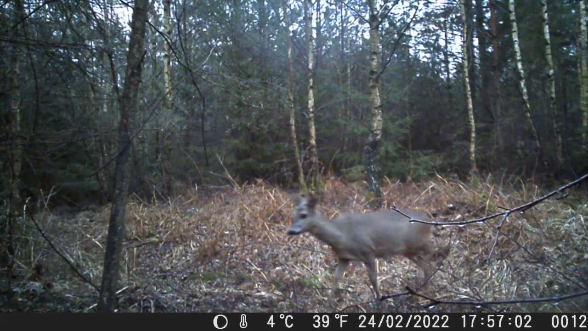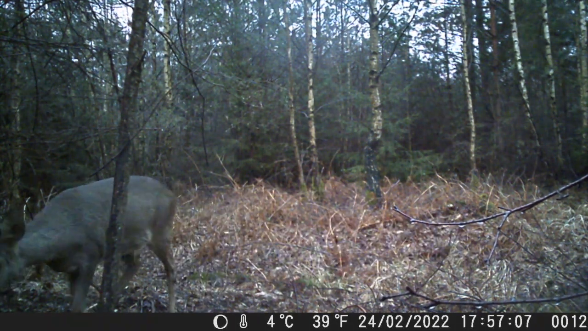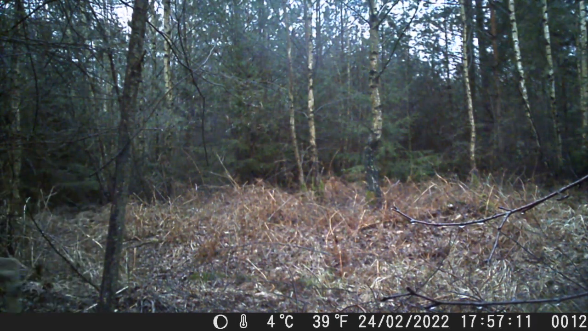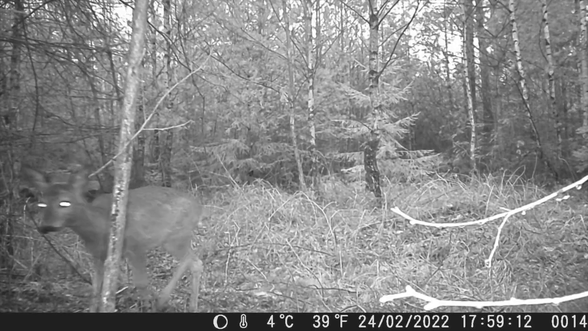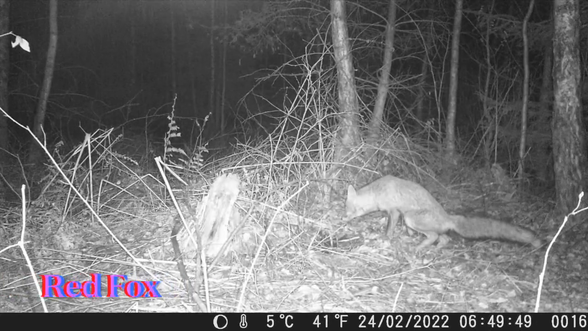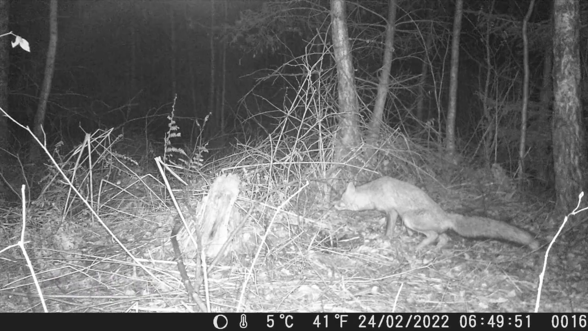Okay, so on our first trail cam we can see at the end of February here we got this, I'm guessing this is a female here. She seems to be on her own. Here's another one, a smaller one. Now this is across the same patch, the same copse in the forest.